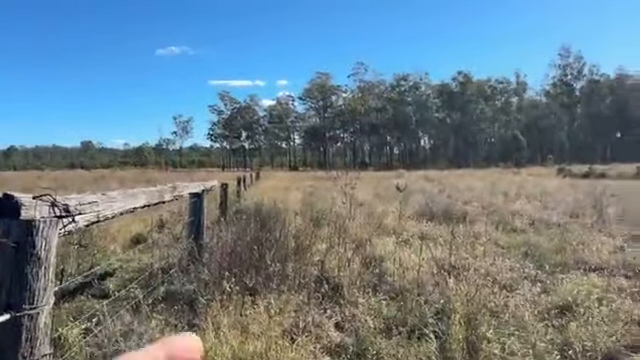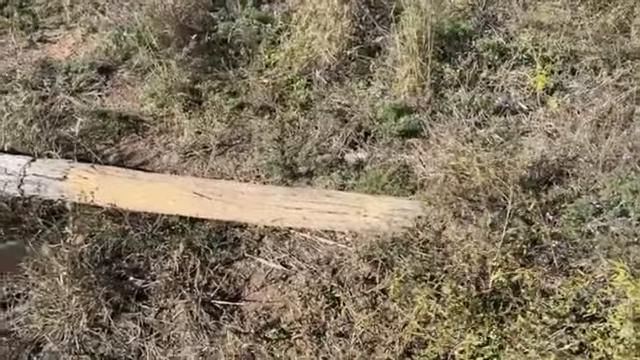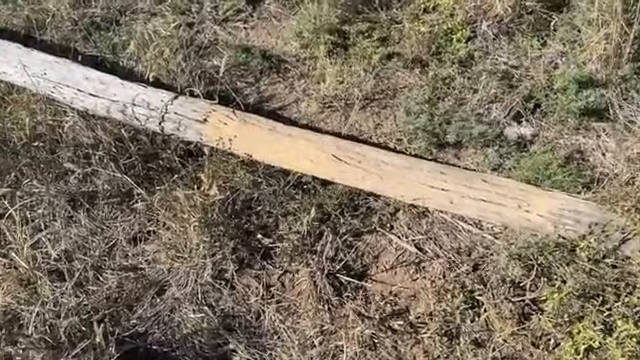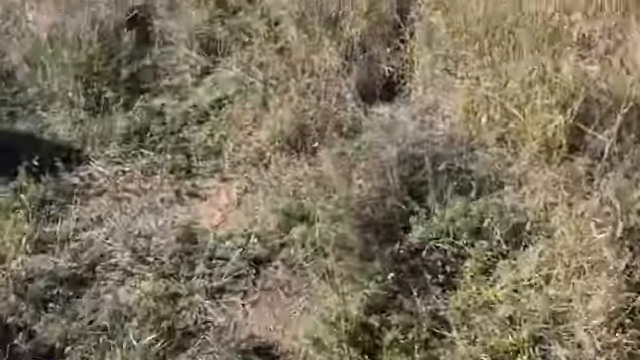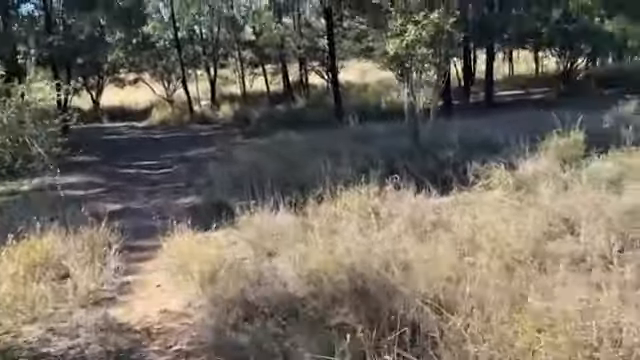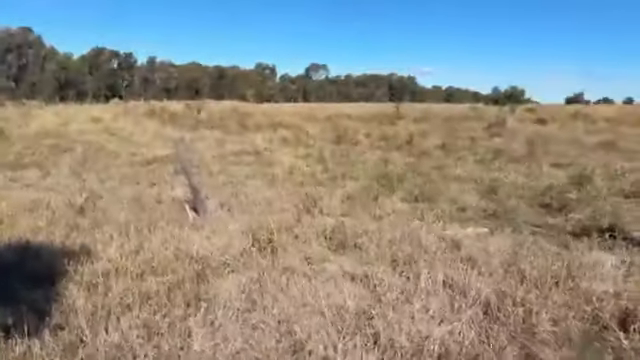Righto, so just open up the gate down here so they can come in here, and this rail here that's down, look at all that mud on it. There's been a pig here rubbing on this rail. But going down into this dam, so I'm just doing a quick walk around this fence here. I don't want them getting out into that stuff yet.